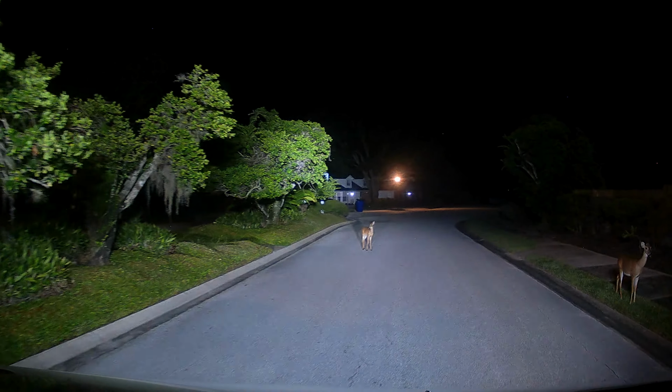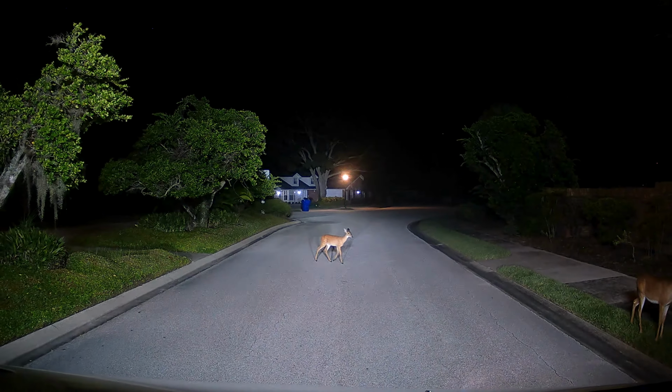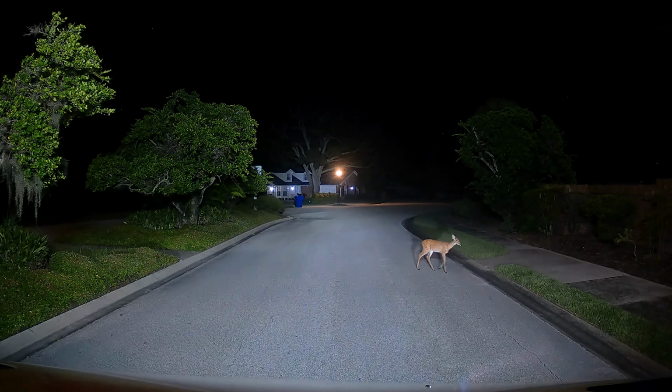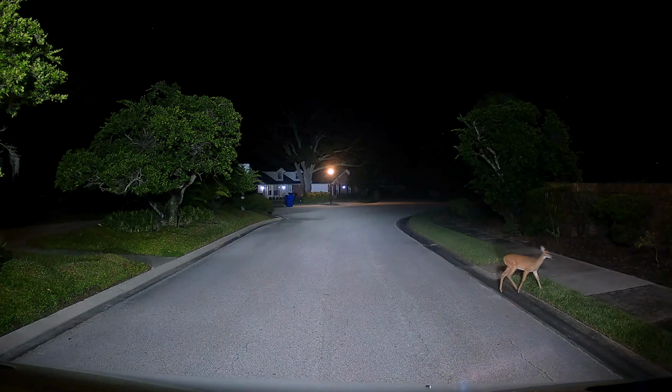Here's a mother and her yearling. They don't know that there's a bunch of old people that live on this road and teenagers, or they wouldn't be nonchalantly walking across the road.